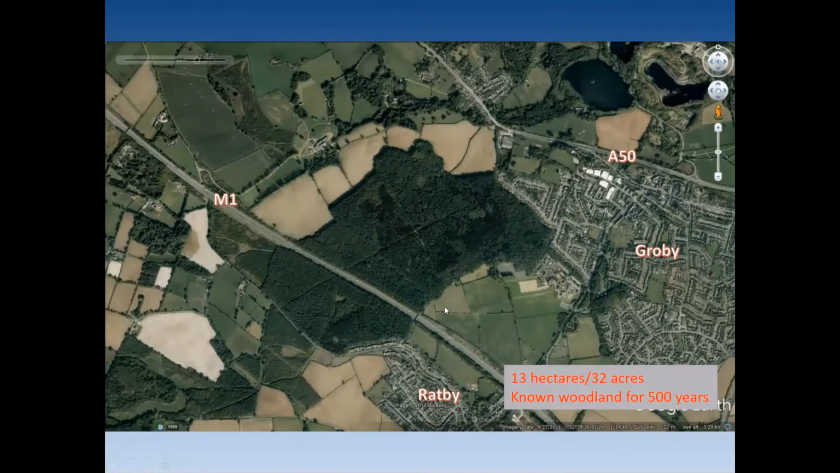Those of you who know the M1 will know that once you're on the M1 and heading towards the Colville exit, you actually go through a cut section of motorway, and up at the top of the cut on each side you've got dense woodland. That is Martinshaw Wood.